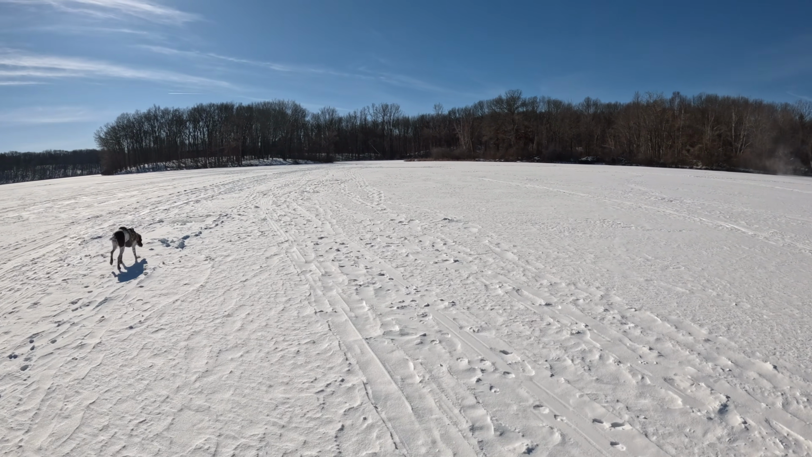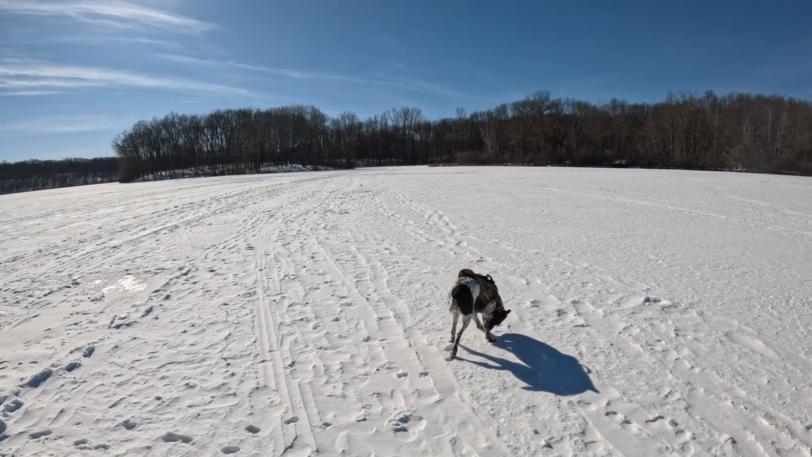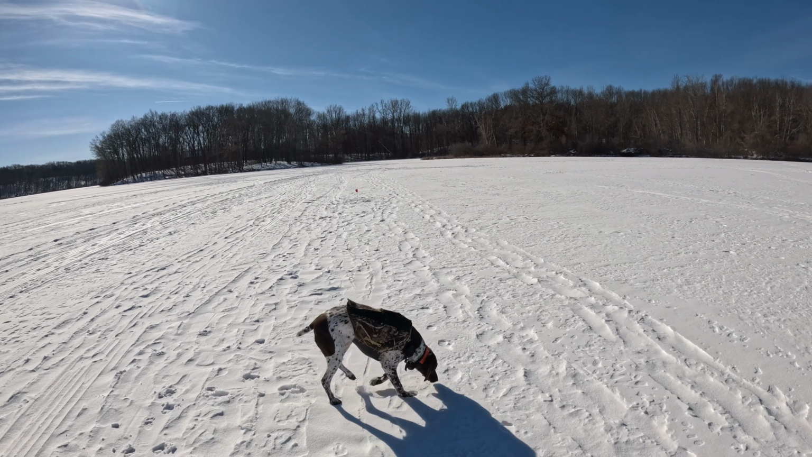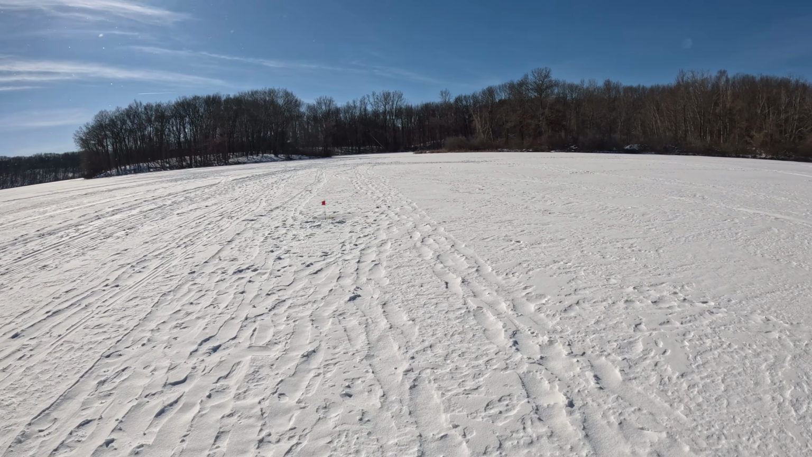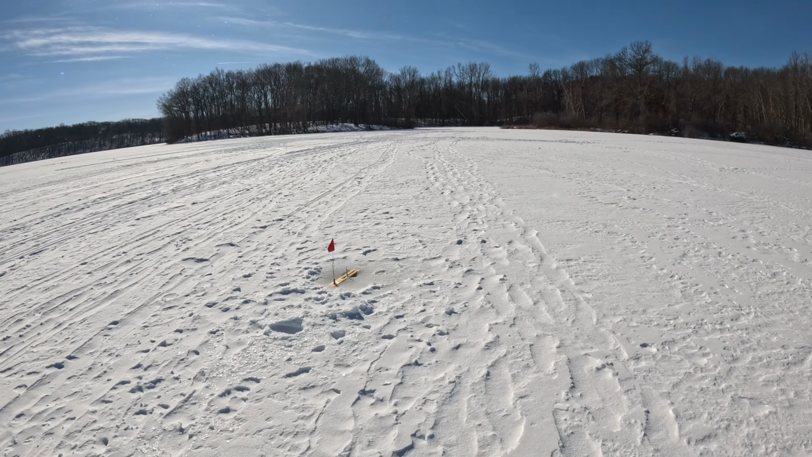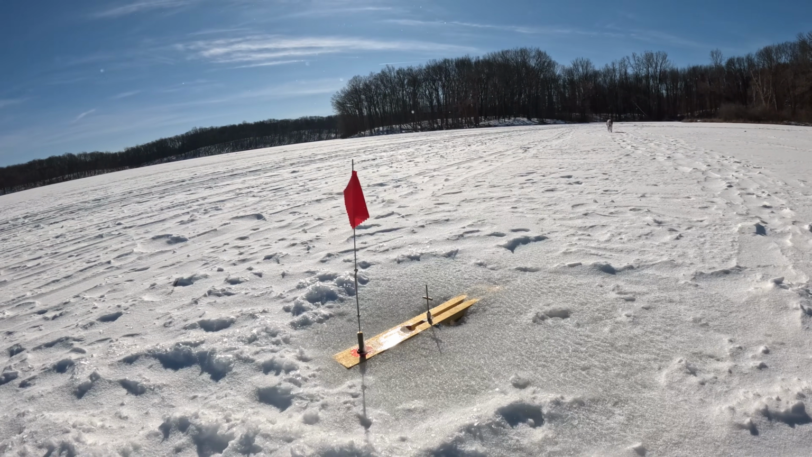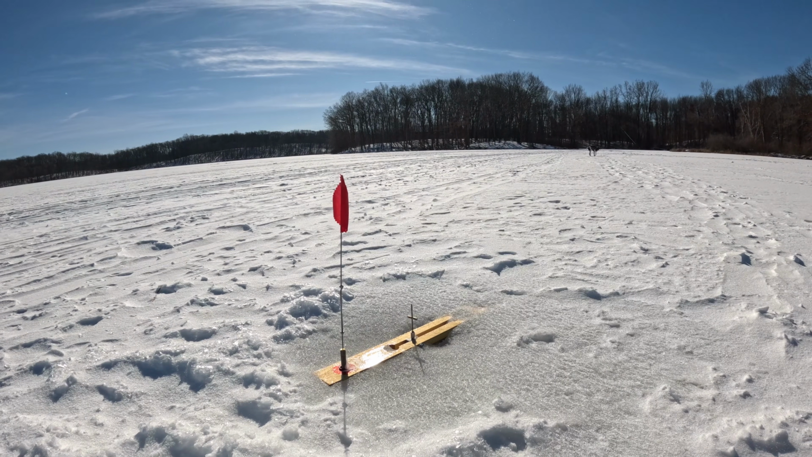All right, we got a flag. We got tiny minnows on here, so I'm not expecting much. It doesn't look like there's any movement, but let's see what we got here. You stay right there, GoPro. It's so windy, this GoPro keeps blowing over.